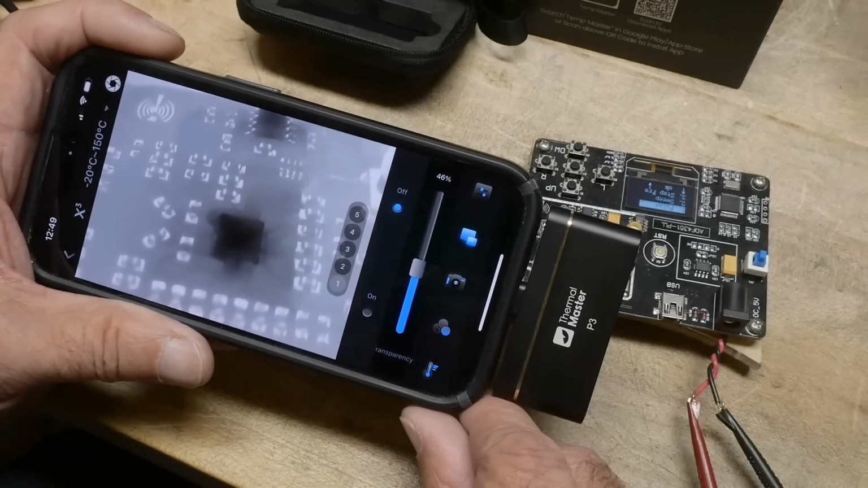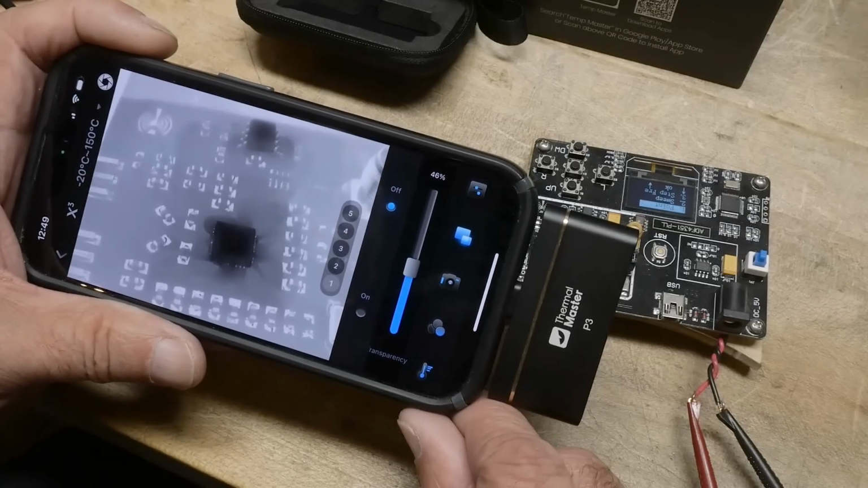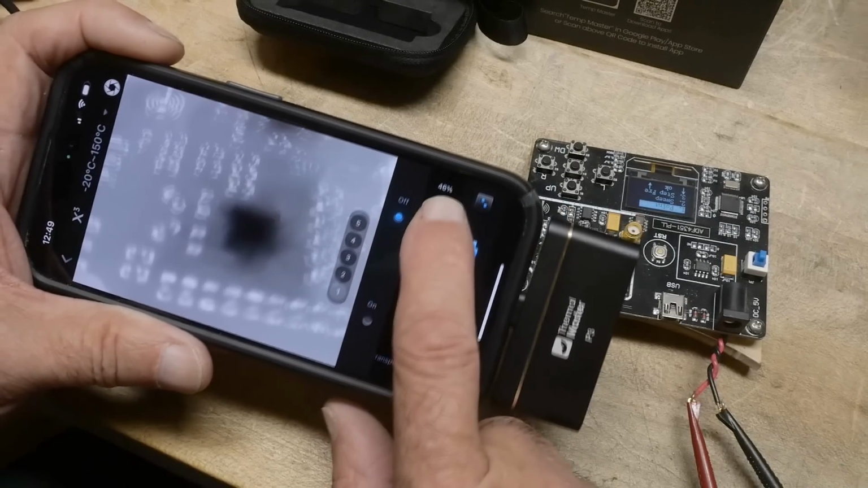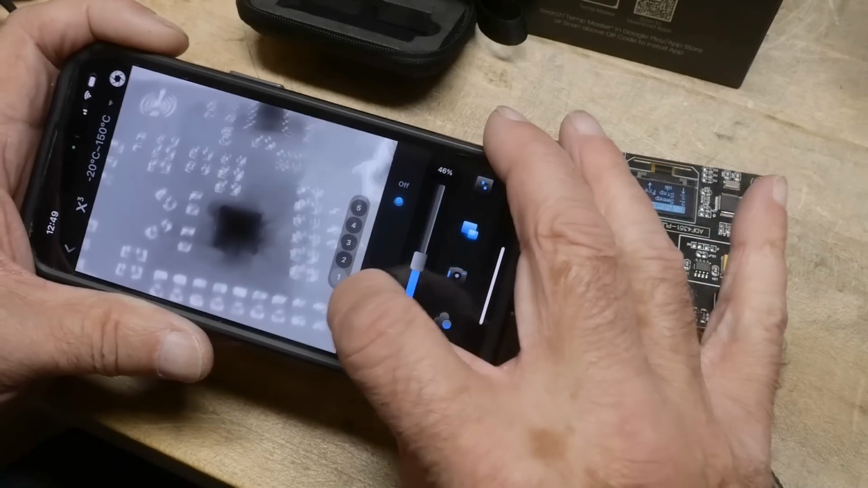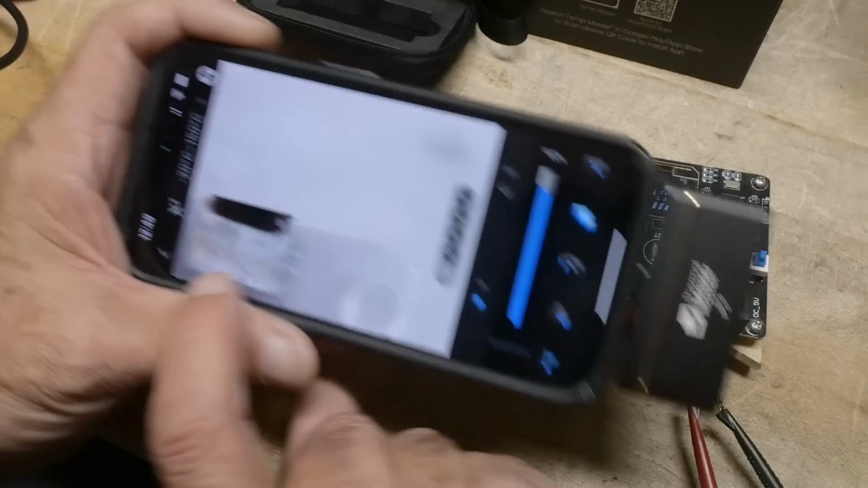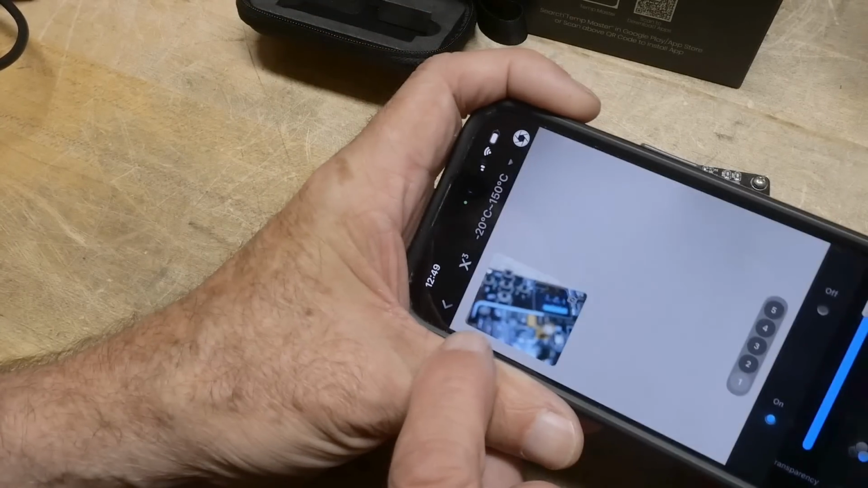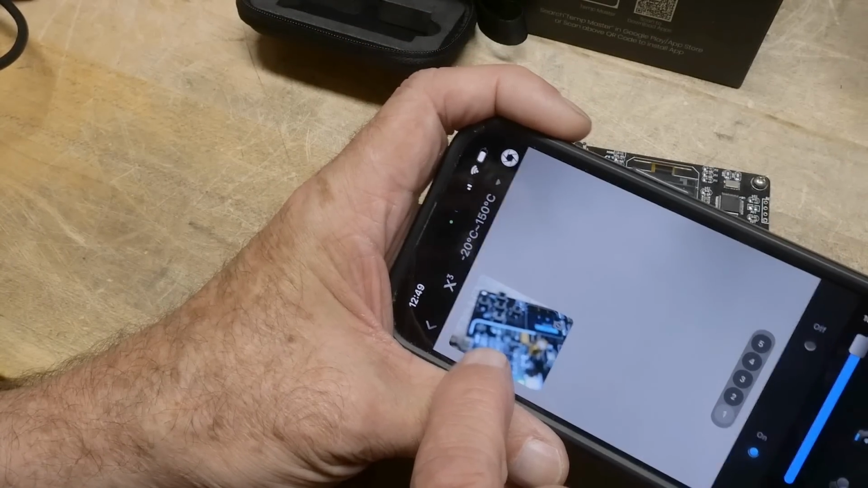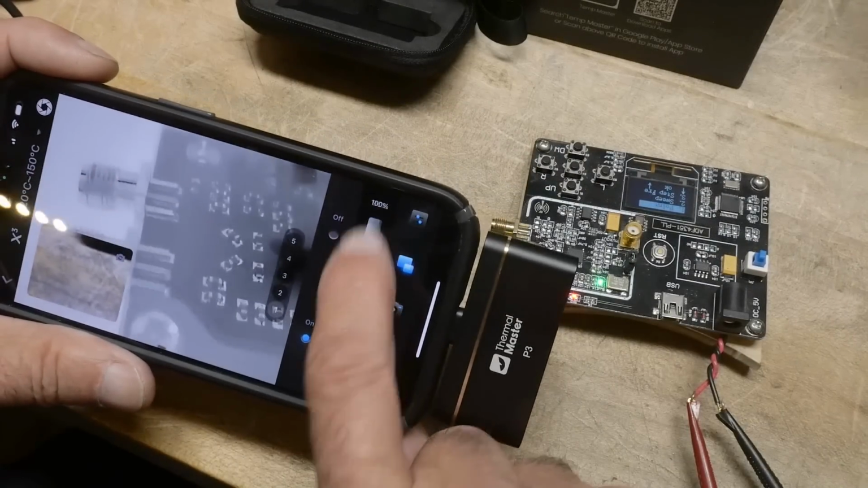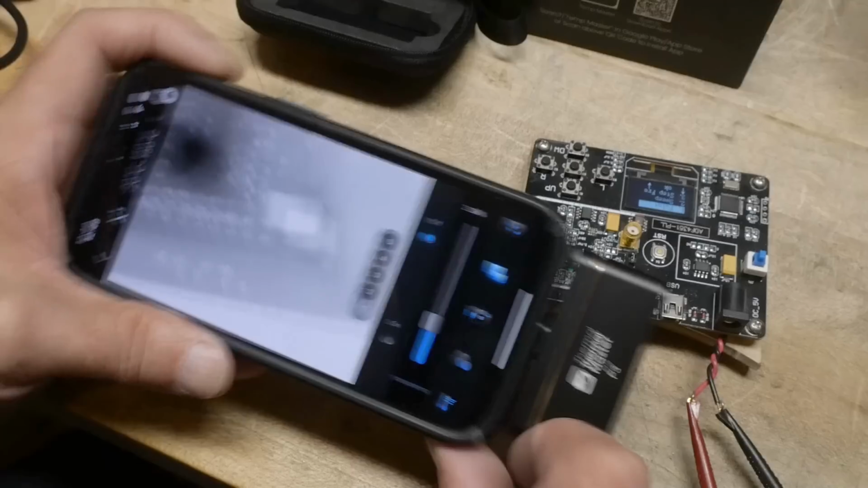You can do picture-in-picture, but it's only going to work really if you have no parallax error. So if we turn picture-in-picture on, here's the actual video, but the cameras are completely opposite to one another, so it's not really going to do you much good. All right, so we'll turn that off.